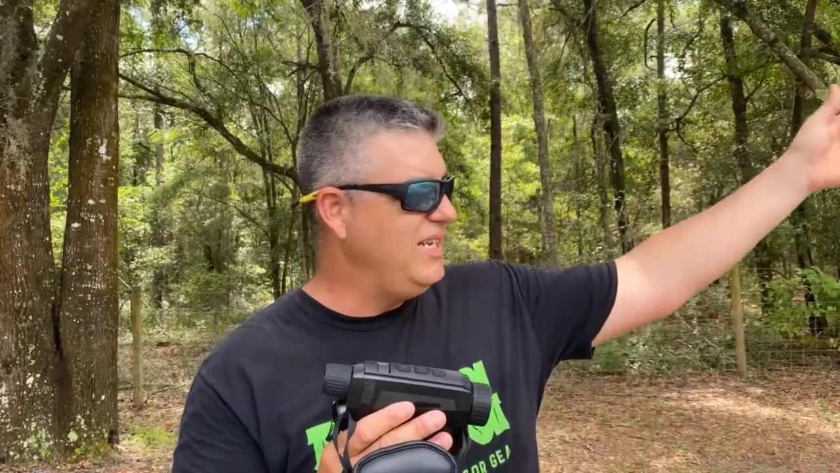You can't always ID that far because it's a 2X, but for me, having a monocular, I don't need an 8-power monocular. I need something for close, but also to be able to see something far out to give me time to prepare if it's coming in.